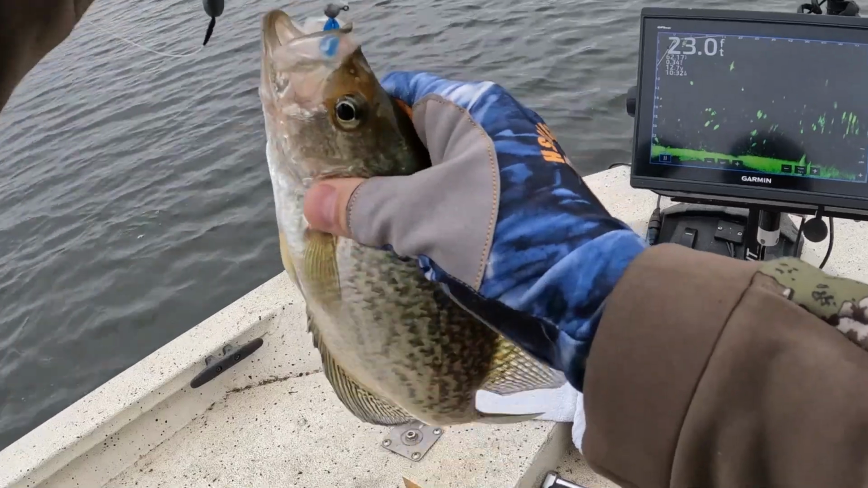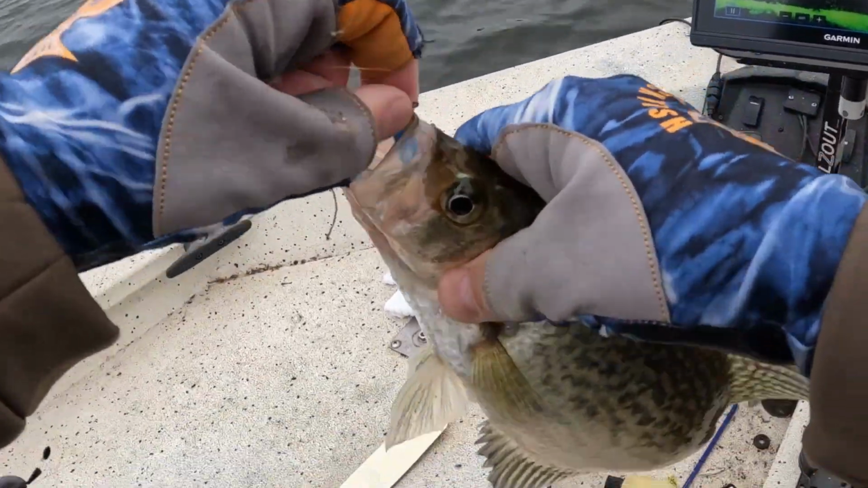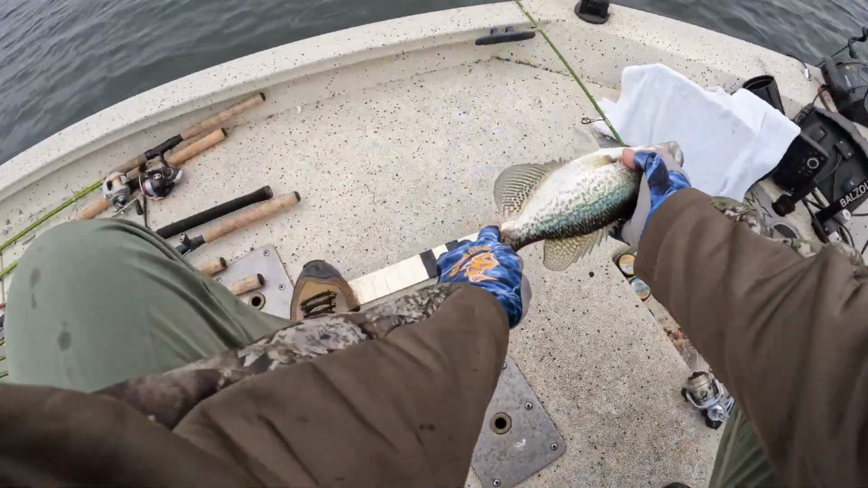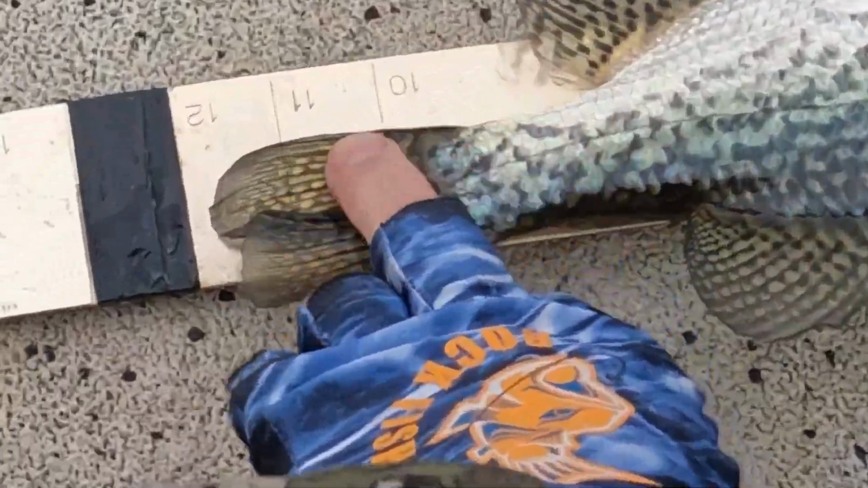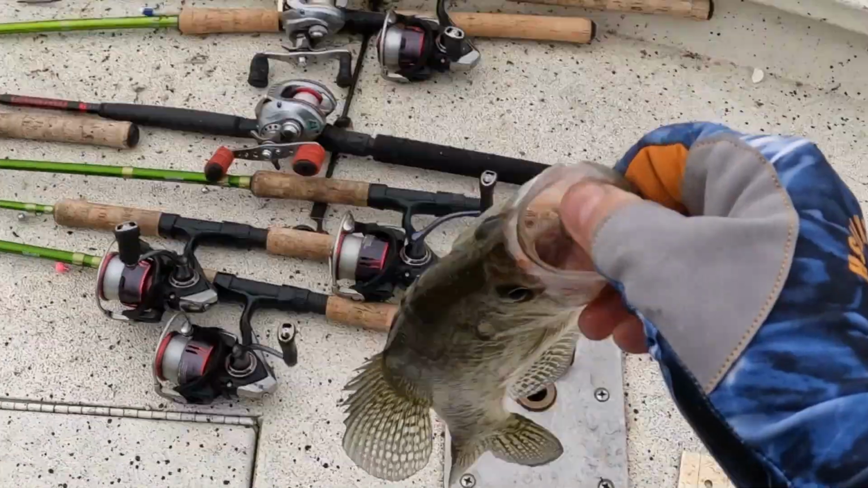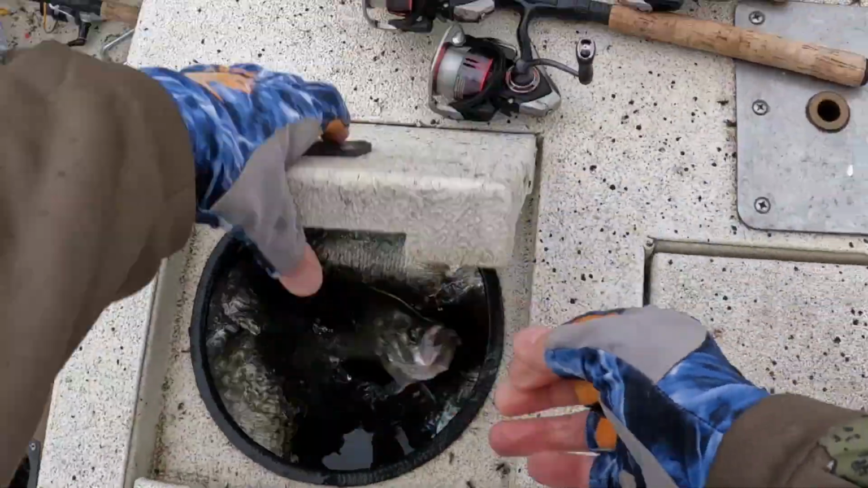On the blue firewalker by Wild Willie's OCD. Look at that. This is a nice little keeper size, 11 and a half. This is the best eating size right here. Yep, that's going in the live well.